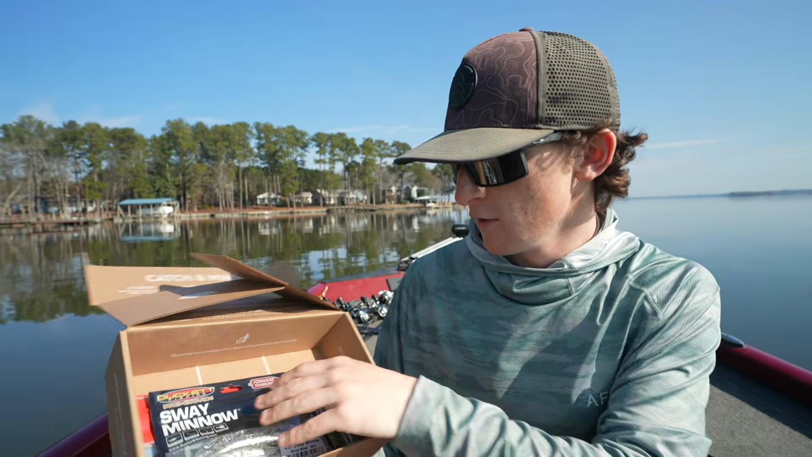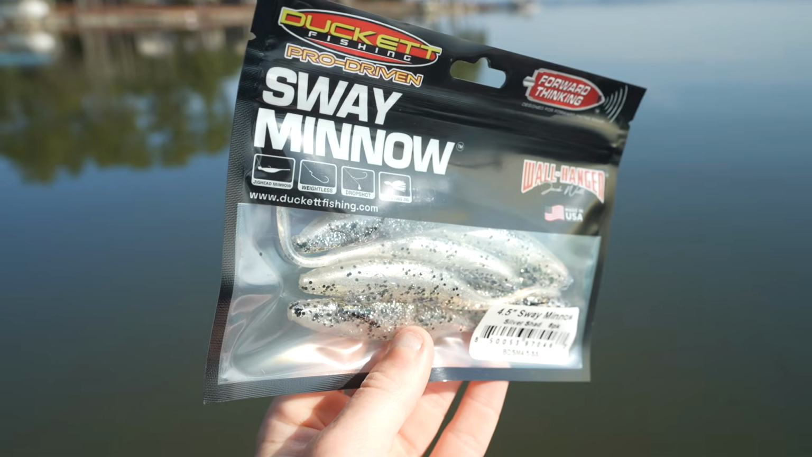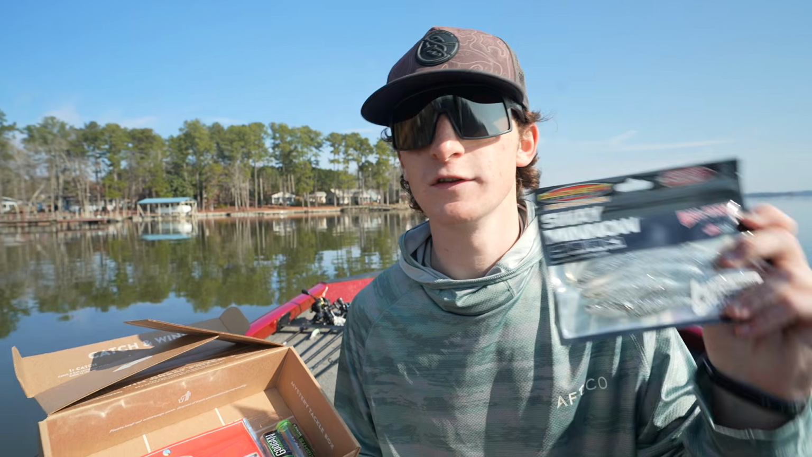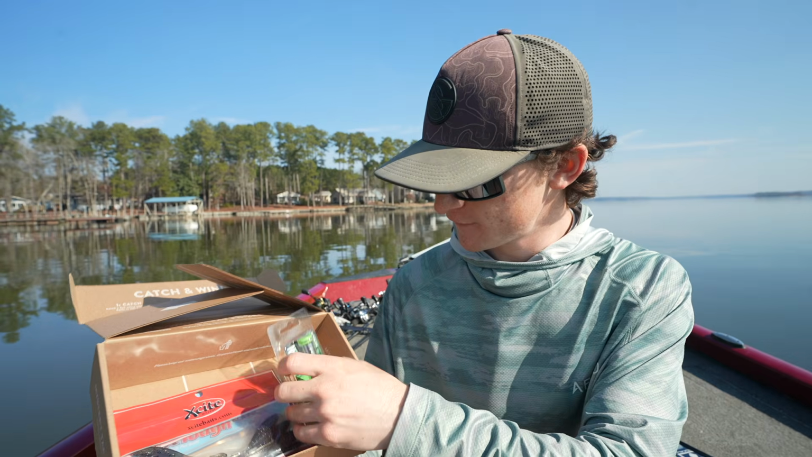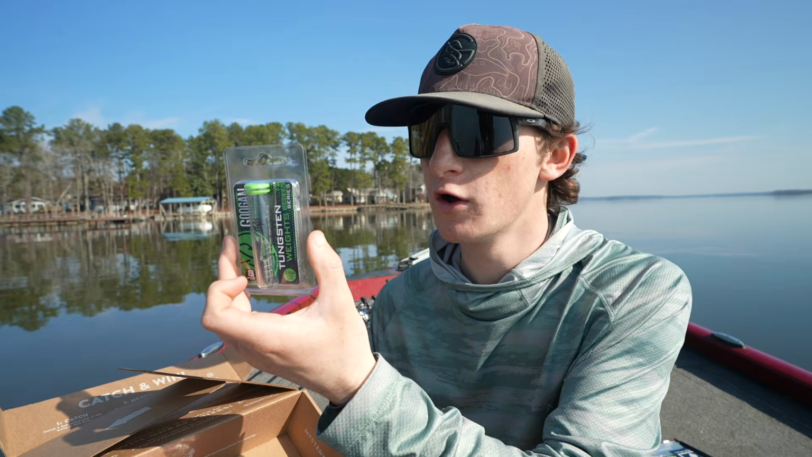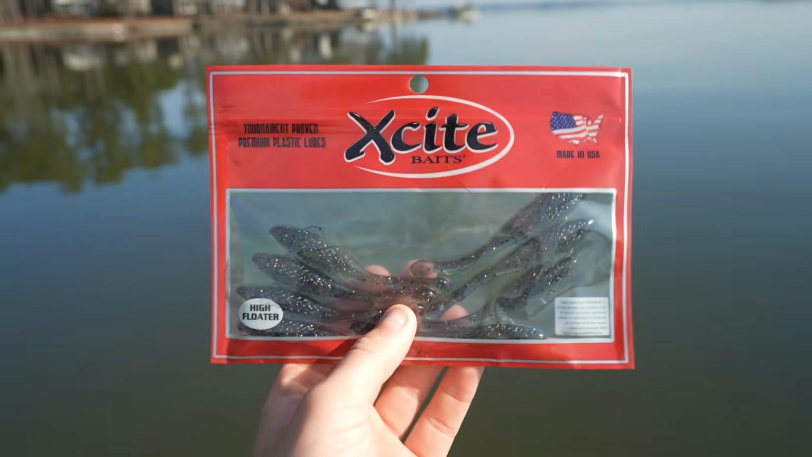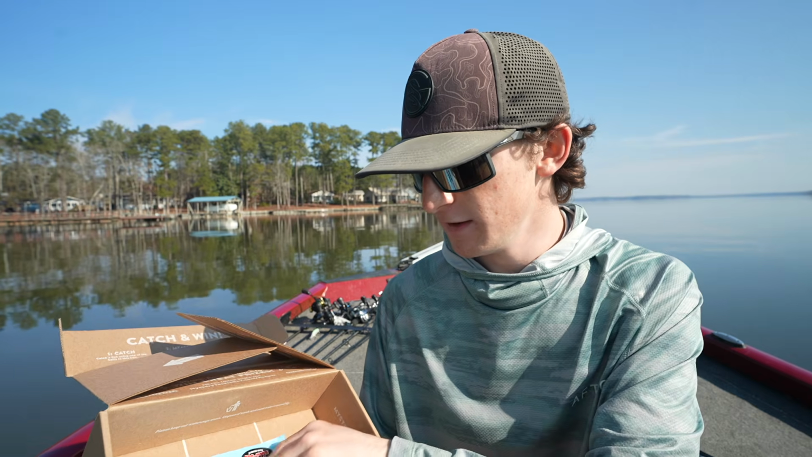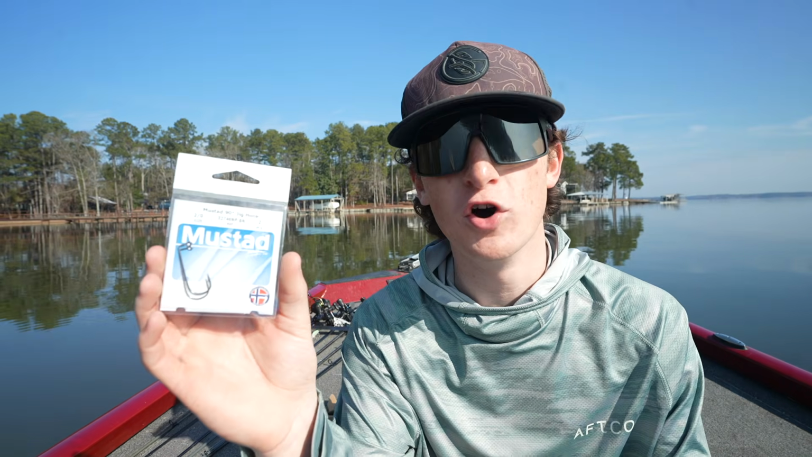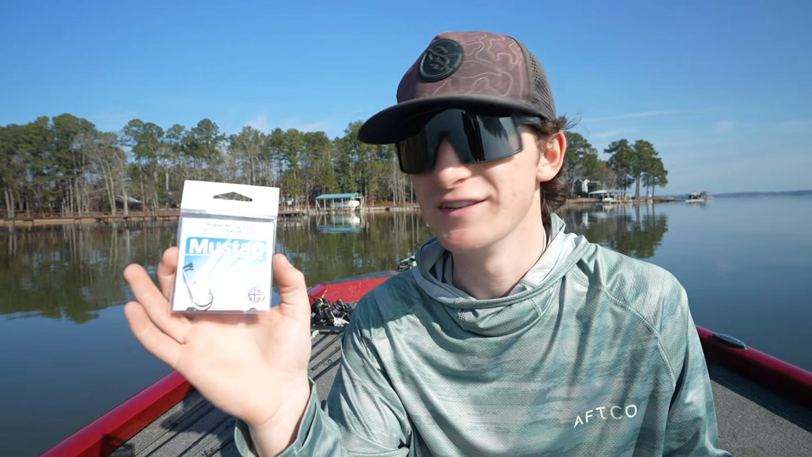I love this thing. We have us some sway minnows, which look like a fluke style bait. And that's actually very popular with forward-facing sonar, these little baits like this. Then we have some tungsten weights. These look like little nail weights that you can use for your rigs. And then we have some, it looks like a drop shotting type bait, which is pretty nice and a very interesting color. Then we have some Z-Man fluke style baits as well. And you also get some hooks. These look like little 90-degree jig hooks, which is a popular hook for these kind of techniques.